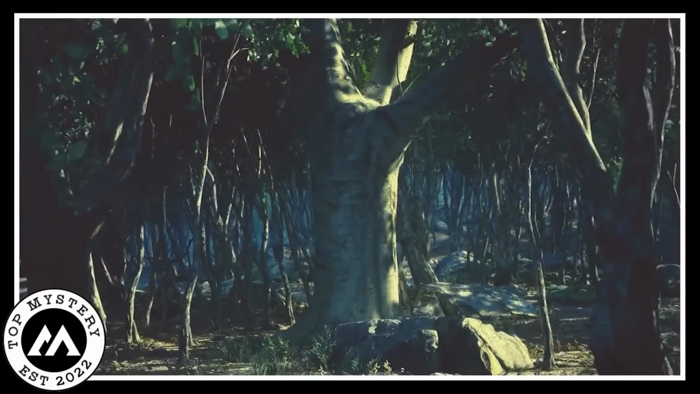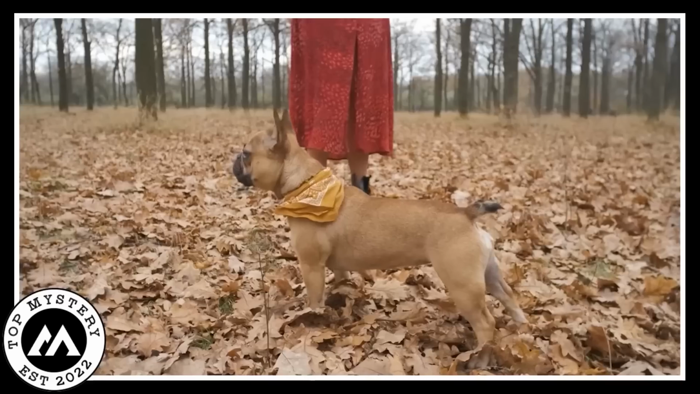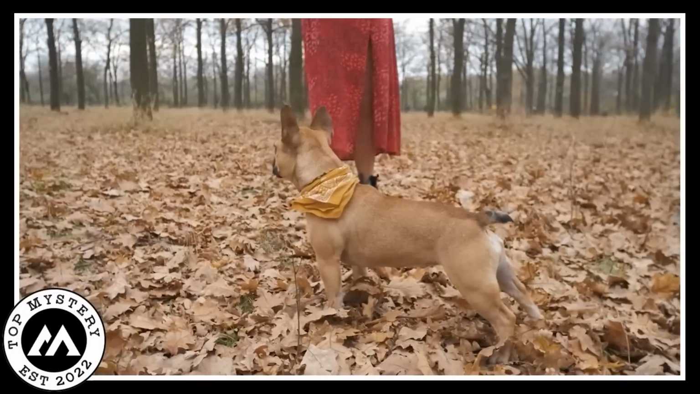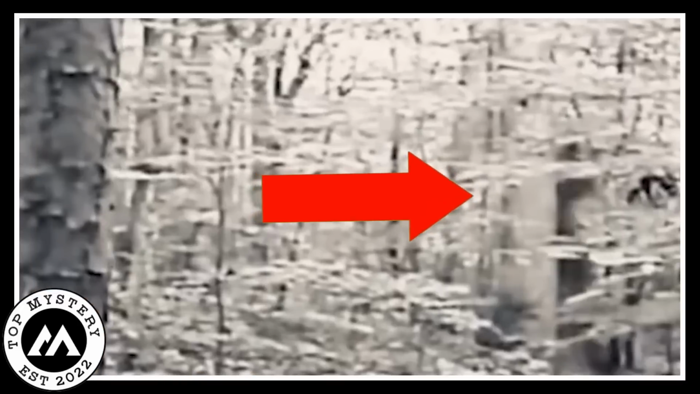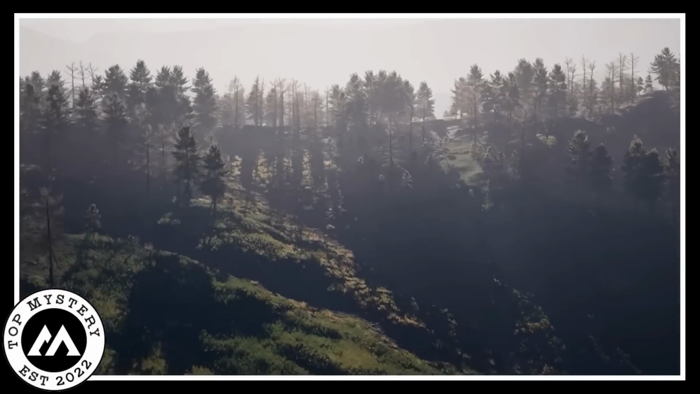Weird energy filled the air. Was it a guardian or a stranger from far-off places? Fear gripped the man. His dog stopped, watching the mysterious creature. What brought them here? The familiar forest now felt strange. Scared, the man decided to go back. The forest echoed with his steps, blending with nature's spooky sounds.